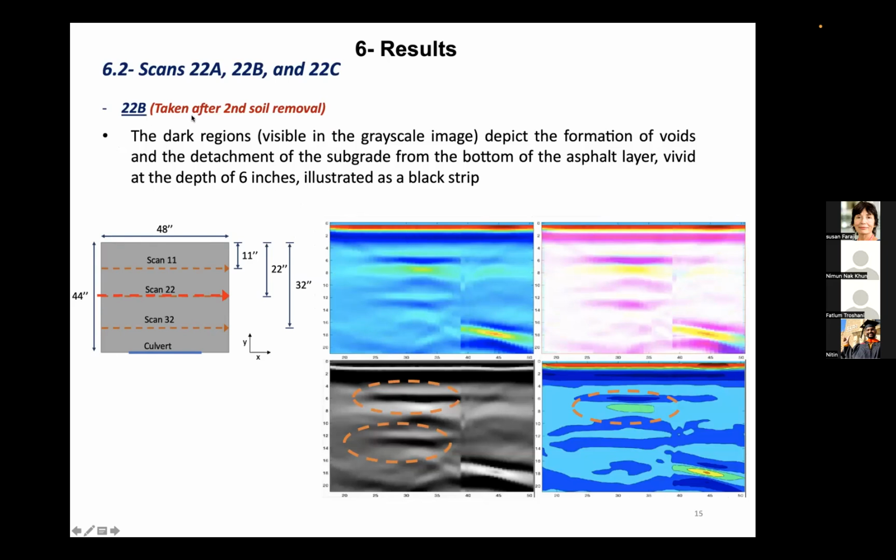In scan 22B, we can see after the second soil removal that the dark regions are clearly visible, especially in the grayscale image, and confirmed by the contour image. We have a very negative void, shown in dark blue, forming here, another early stage void, which is indicative of high porosity.